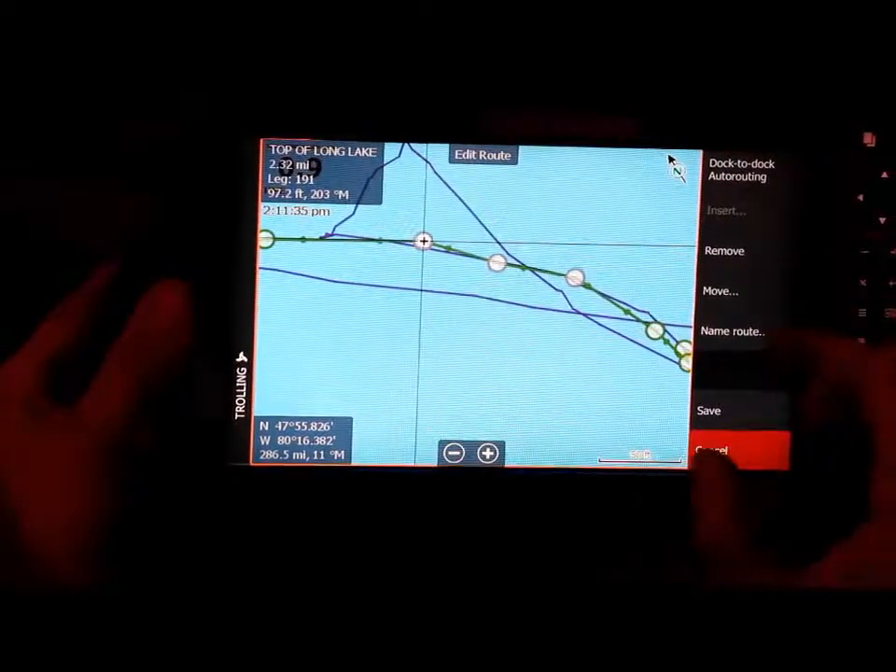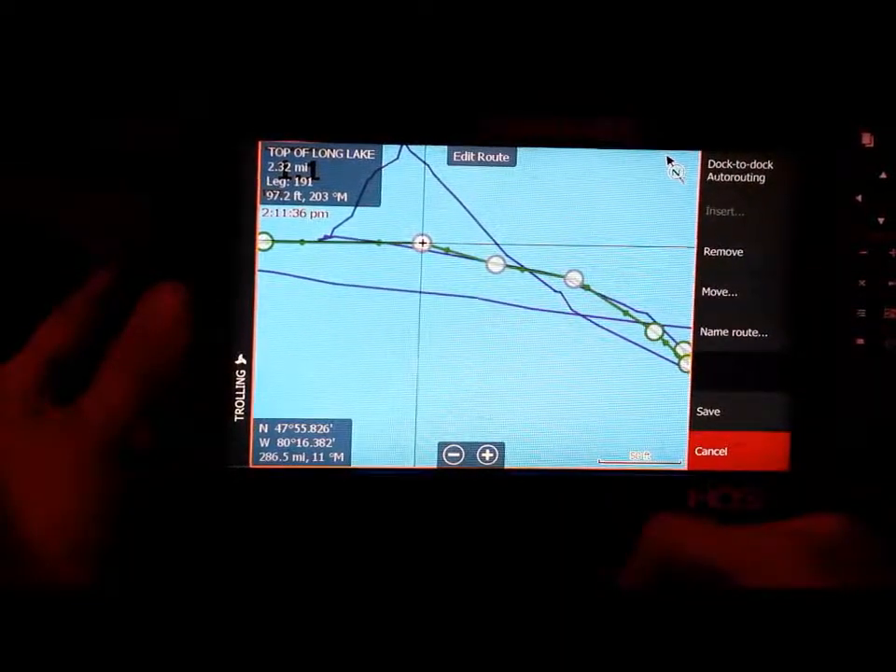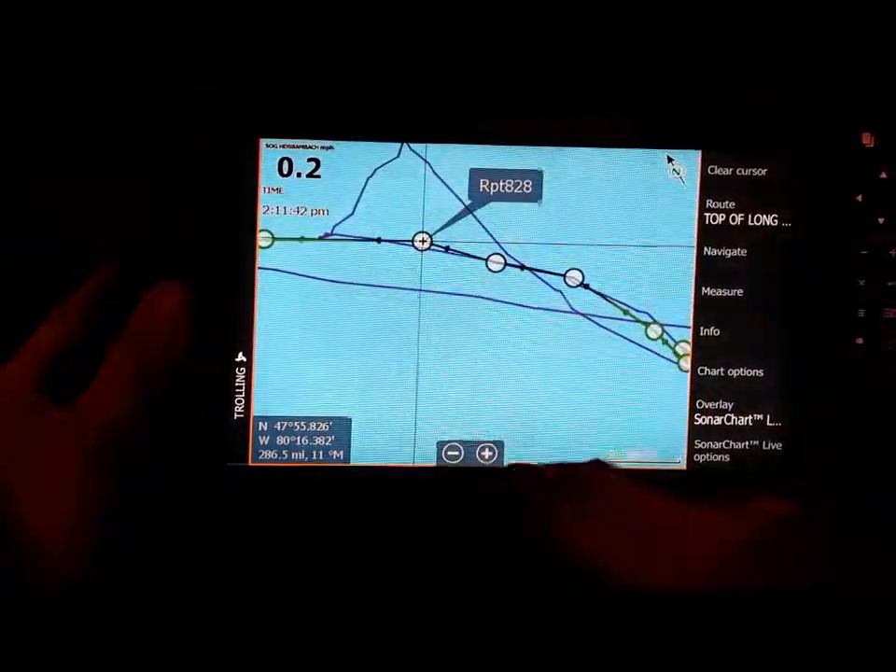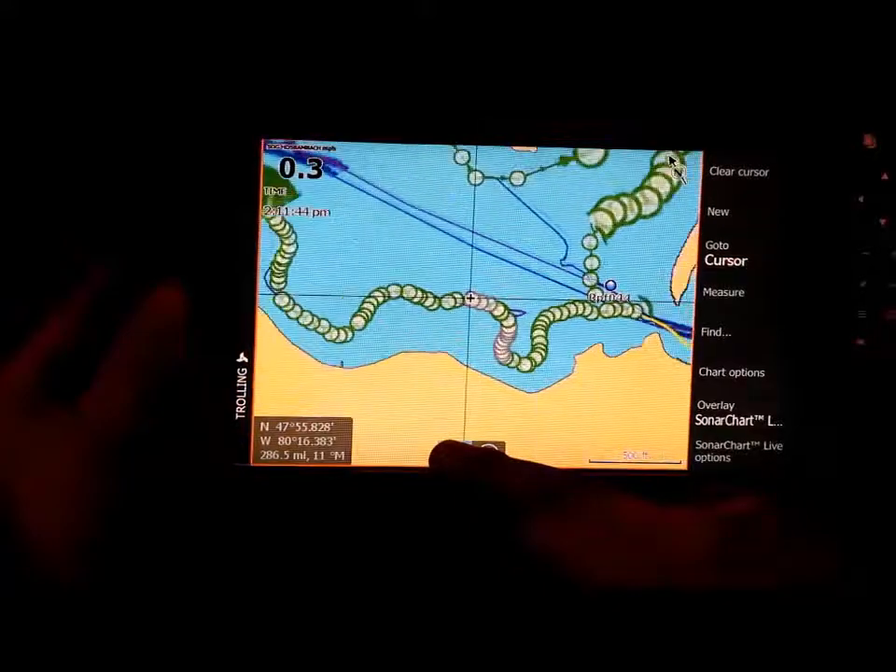And that's pretty well it. So I'm going to hit save again. It's going to go back to the name of that one. Now that one was actually 2.5 miles long, that route was. So that works out really good.